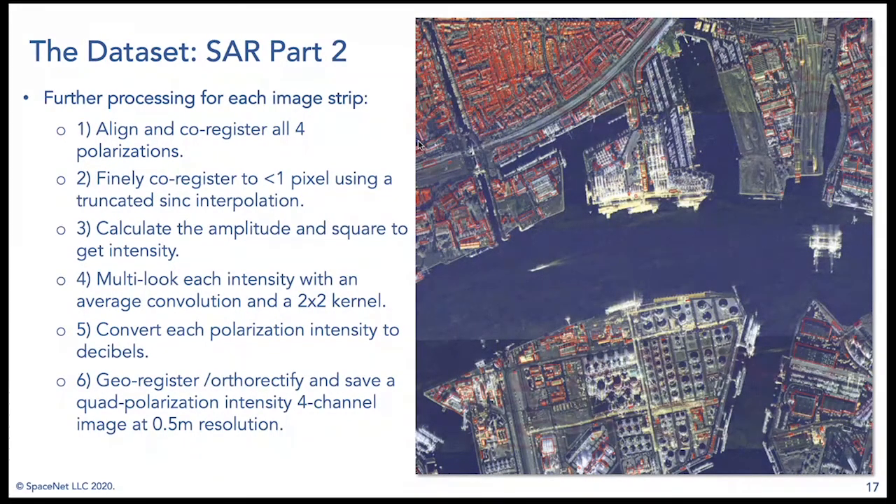And then we perform a multi-looking algorithm, which is basically a noise reduction step with an average convolution in a 2x2 kernel. From there, we convert the polarization intensity to decibels. So this is just a unit conversion. And then we georegister and ortho-rectify and save the quad polarizations into a 4-channel image at 0.5 meter resolution. And on the right here, you can see some of the SAR data. This is a mosaic of some of the image strips, and you can see it's really beautiful data.